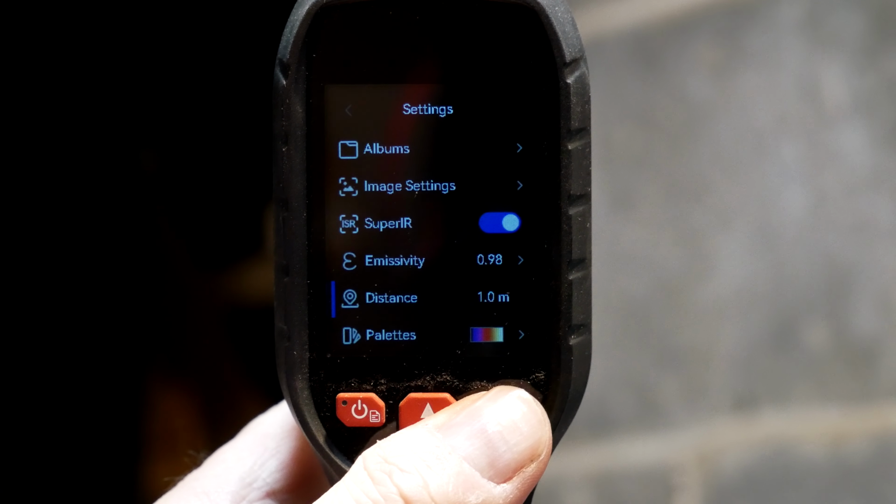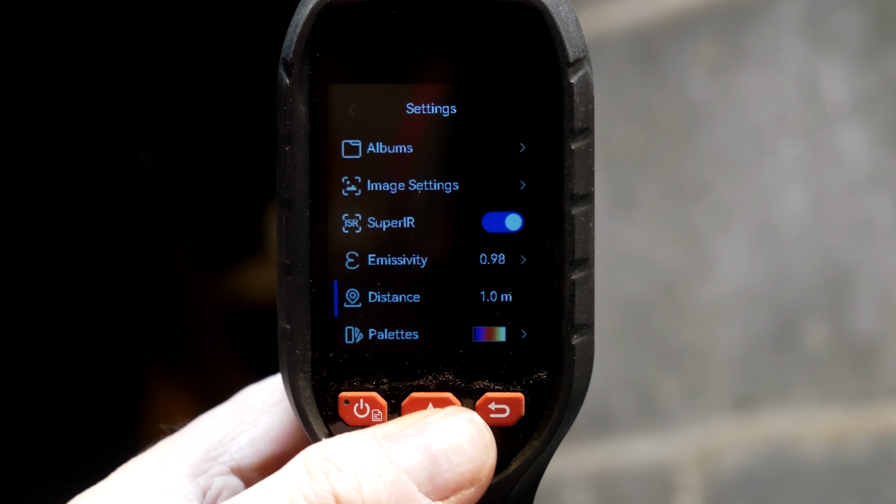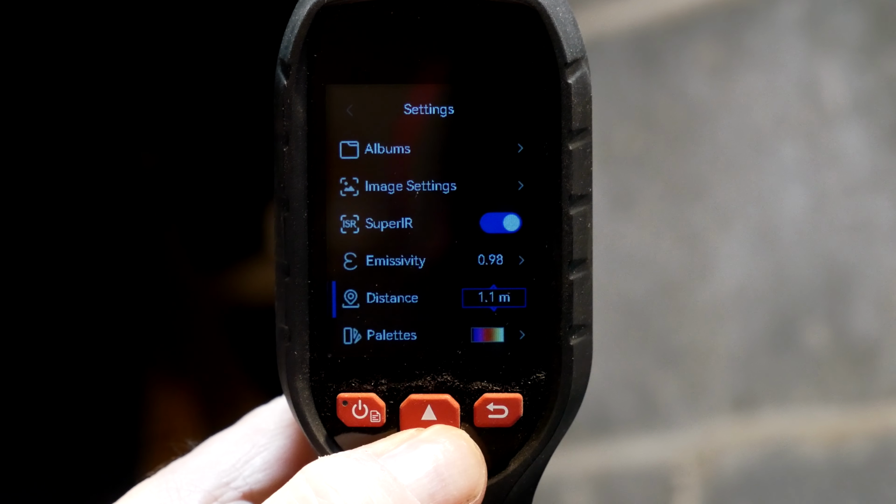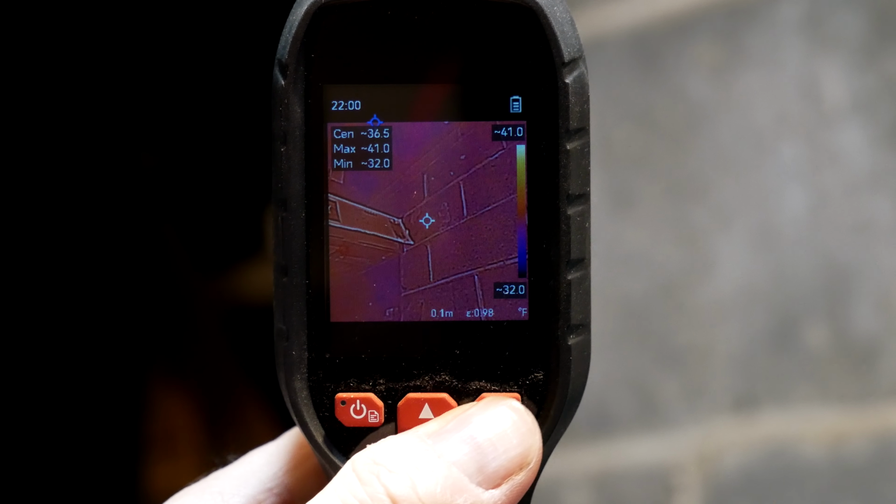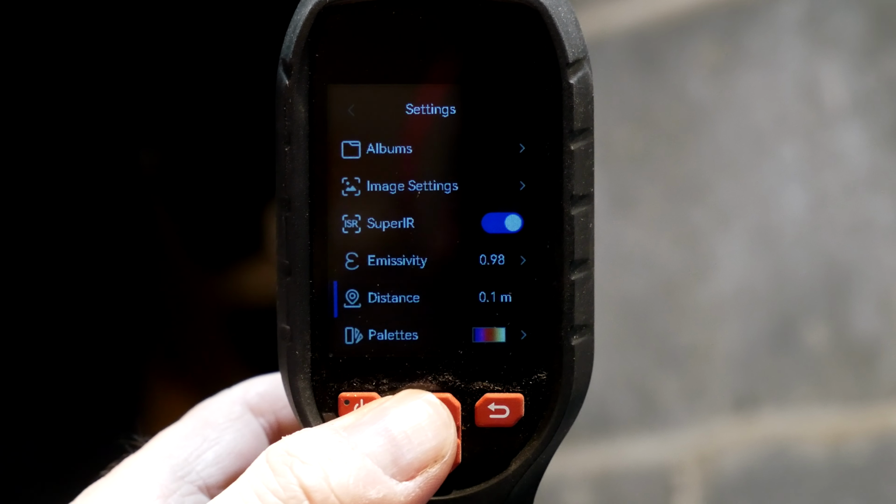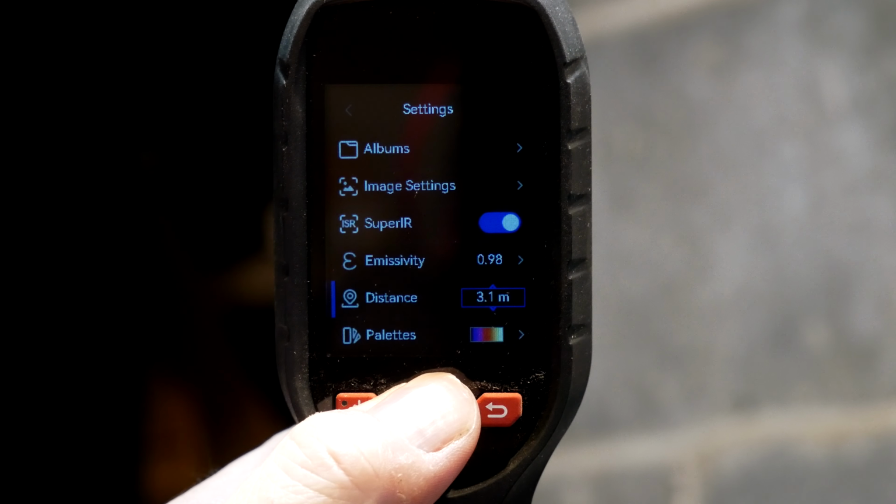Okay. See if that changes the values any. So right now it's saying that the center is 34 degrees to 35 degrees. Now let's change that value again. Let's make it 1/10 of it. I'm still reading about the same. Now let's change the distance to be further.